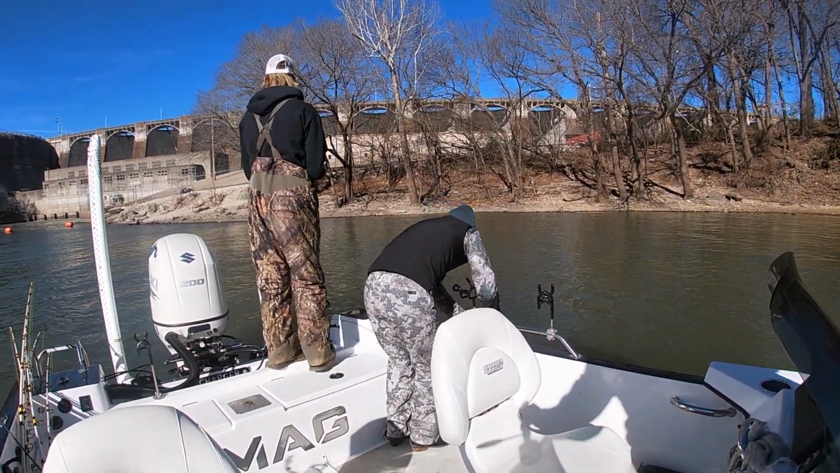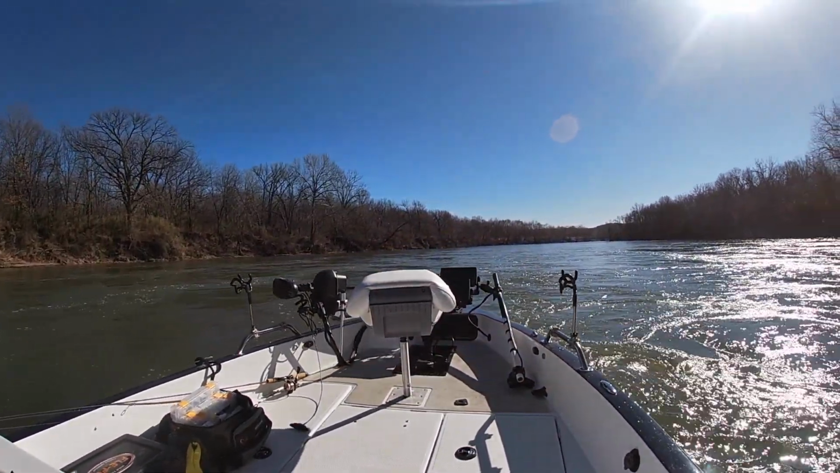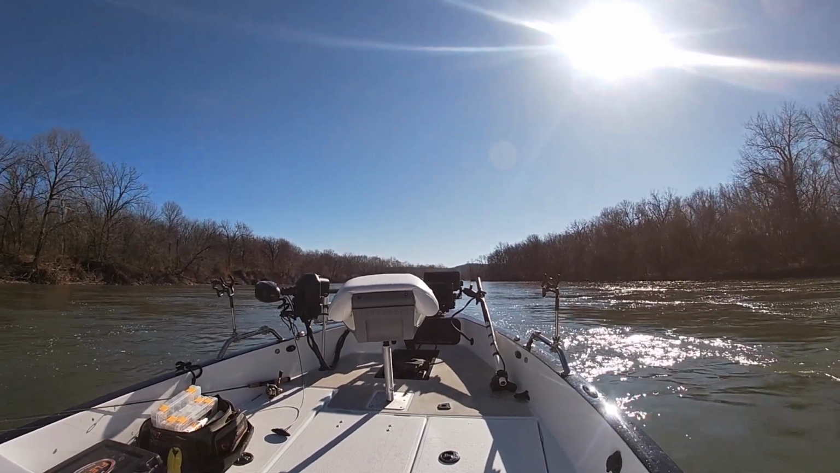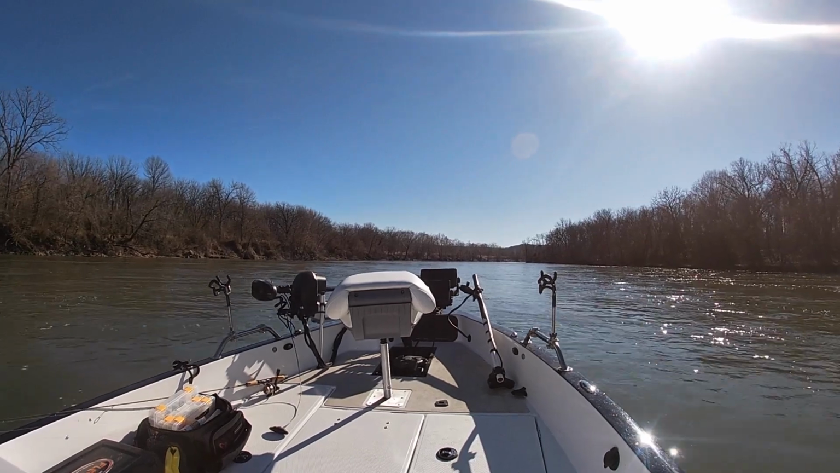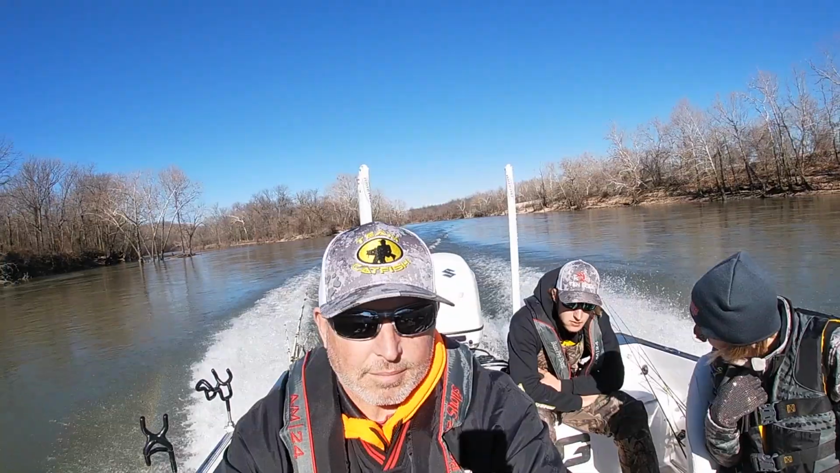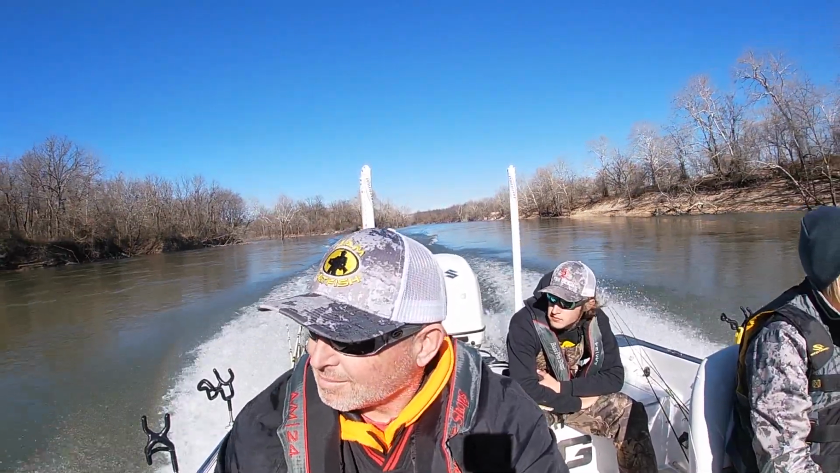Well, we decided to make that move after we caught that last drum, and I headed on down the Grand River. I had a creek in mind that I wanted to get to, and I was hoping that there was not going to be any current in there. A lot of times in the winter when these fish are faced with cold current, they will move into the creeks or at the mouth of these creeks to get out of that current. And I headed downriver, hoping to find some fish up in the back of the creek, and we found fish, but the fishing was still tough.